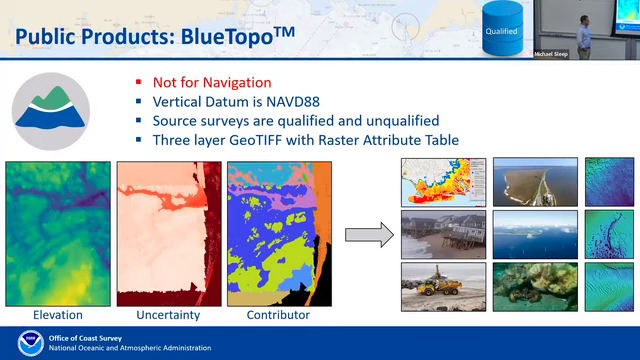And so we created this product called Blue Topo, and it's not to chart datum, so it's not to mean low water, any of the local datums. It's to NAVD 88, so North American Vertical Datum of 88. We provide the qualified and unqualified sources. And again, it's the same 3-layer GeoTIFF with the raster attribute table.